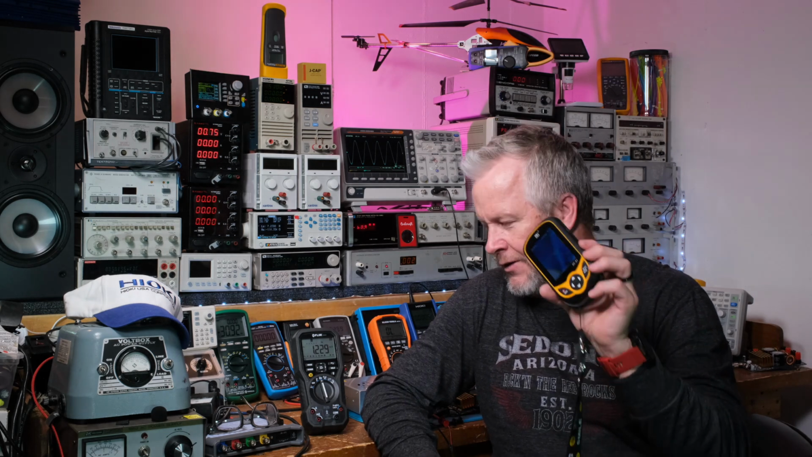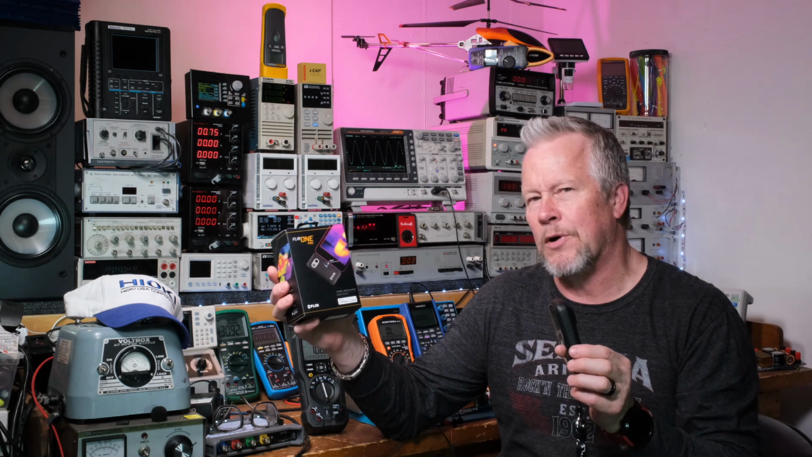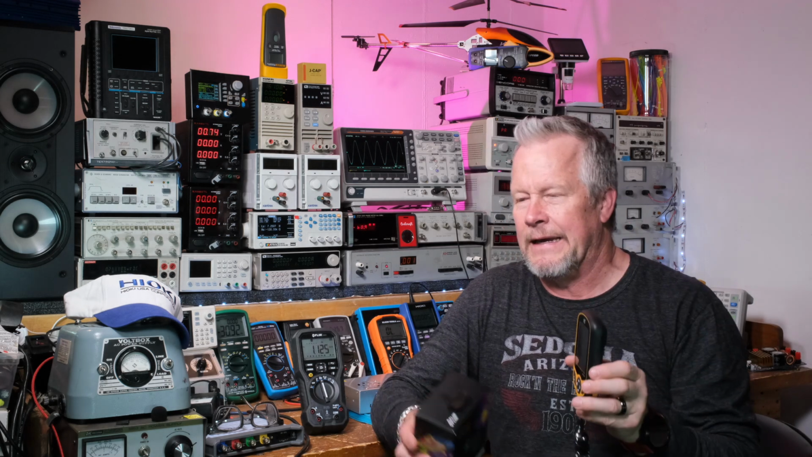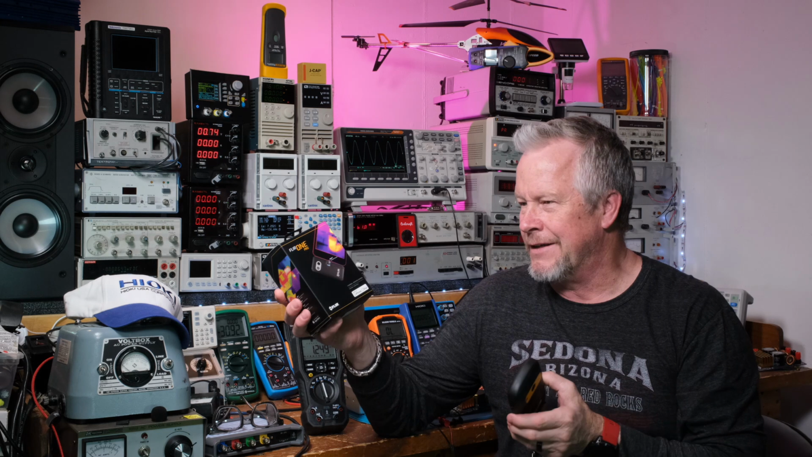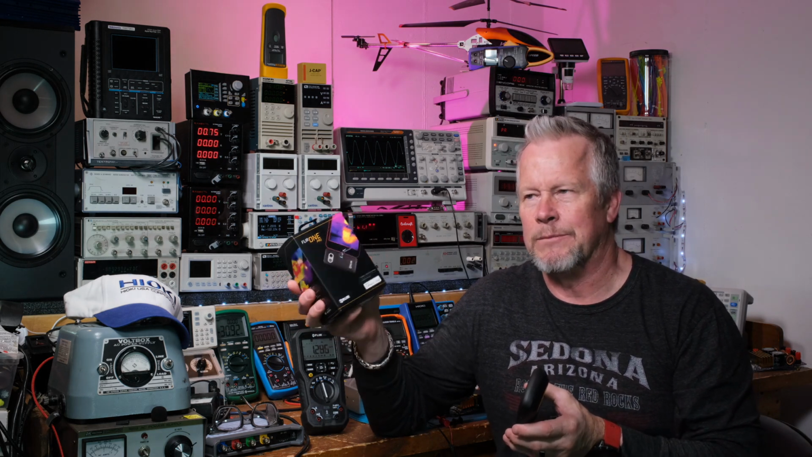I think it runs about 500. This one's about 379, and the FLIR ONE Pro is about 431. So it's about $50 more than this one, and the new version is like $70 more, about 500 bucks, I believe.